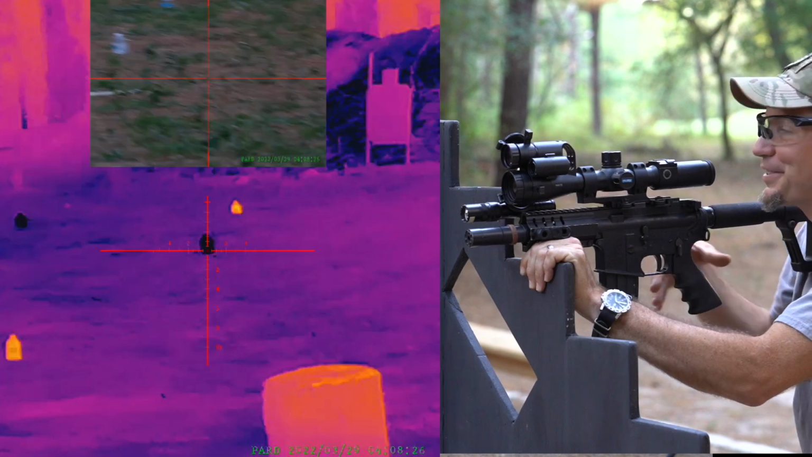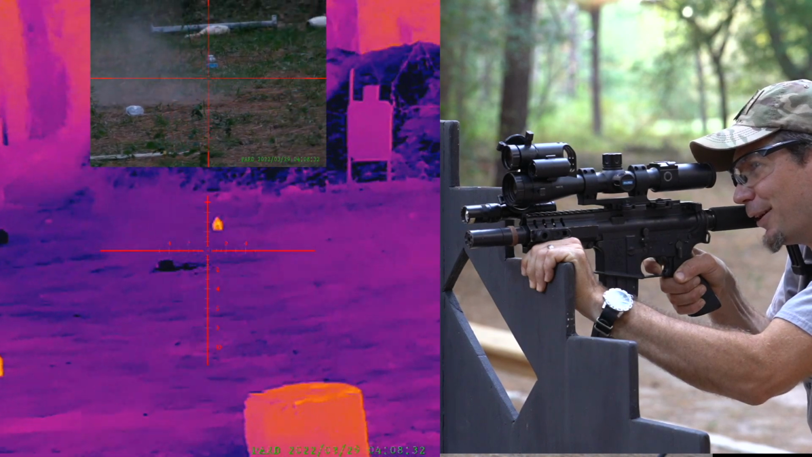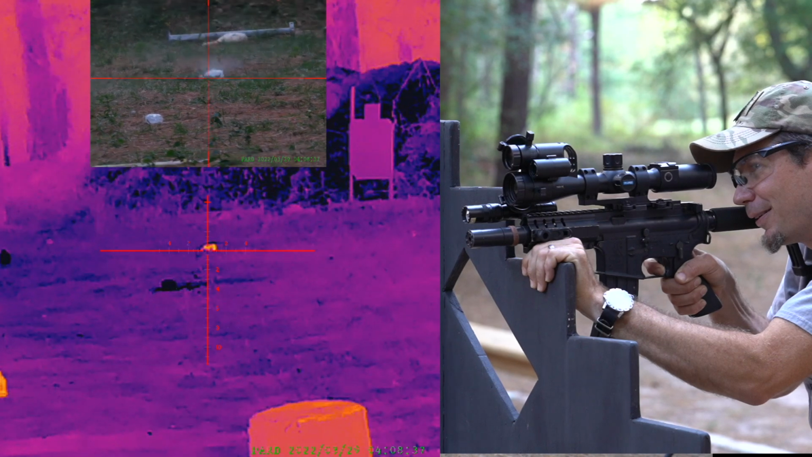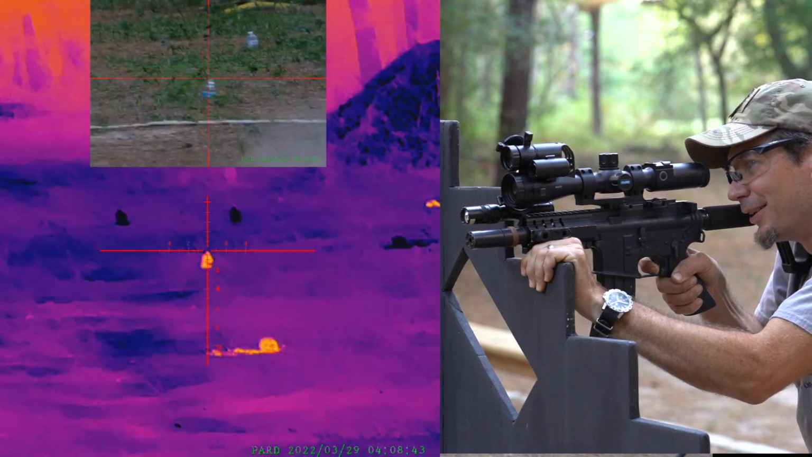So now the picture-in-picture, that'll show you what it's actually looking like. There we go. All right, let's try this guy. Good hits. Let's try this. I think I'm hitting a little to the right, so we're gonna hold left. Oh, it's a good hit. Nice.